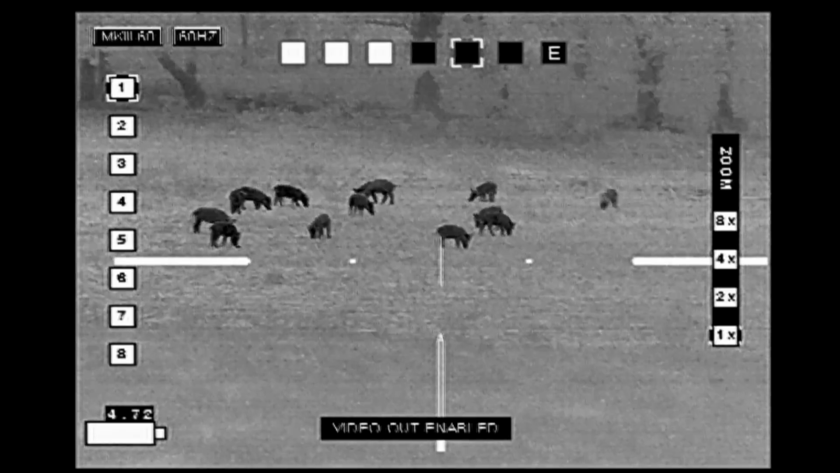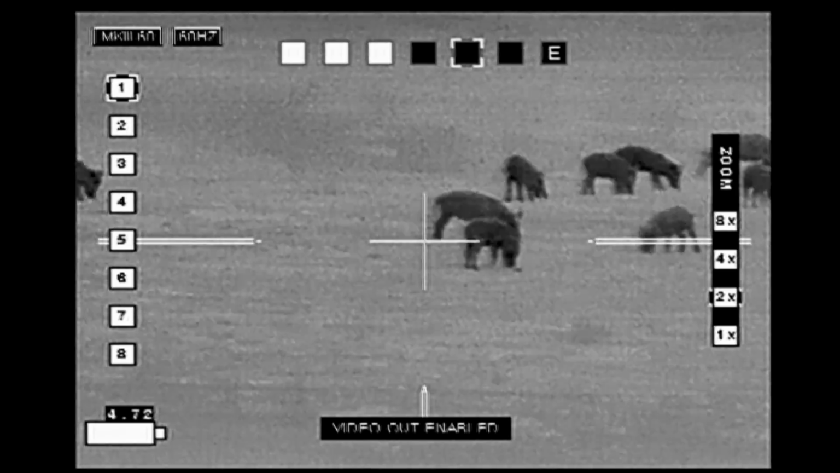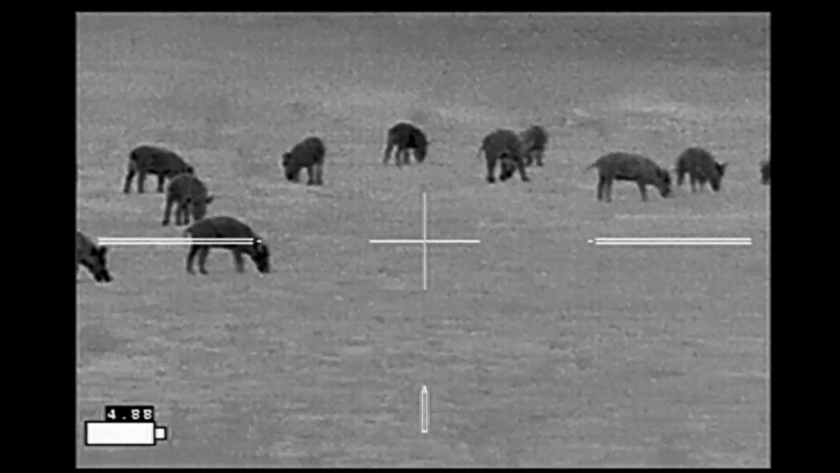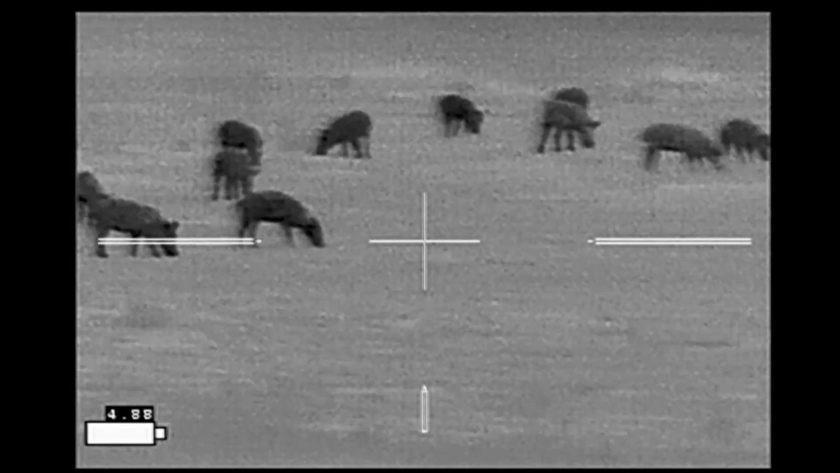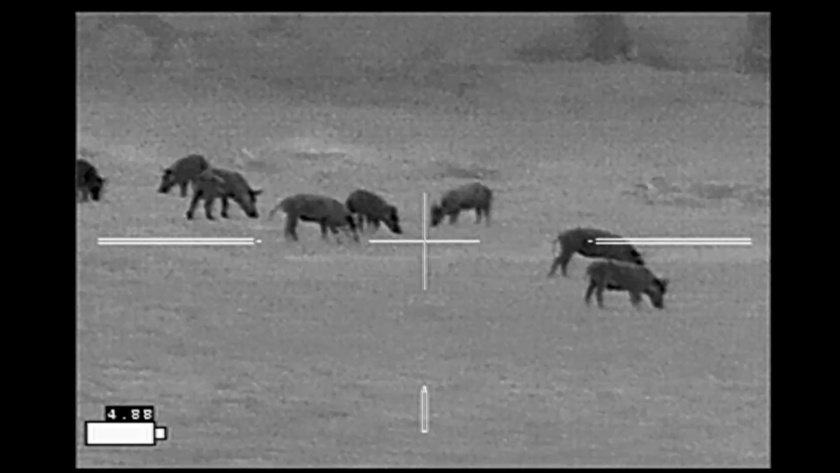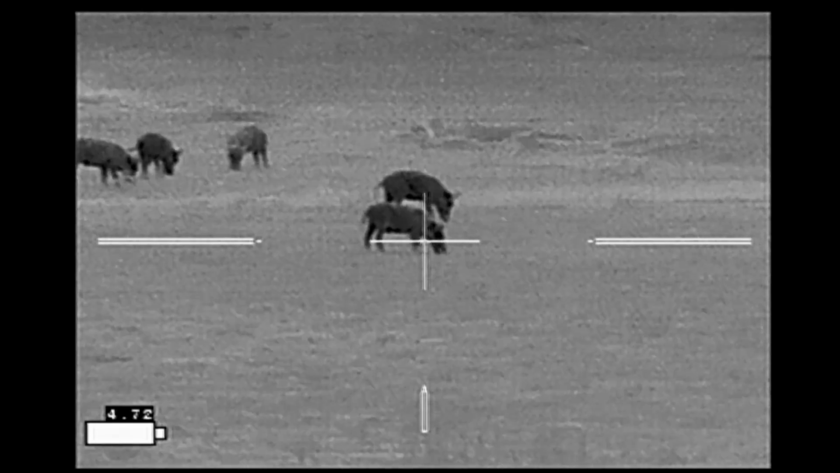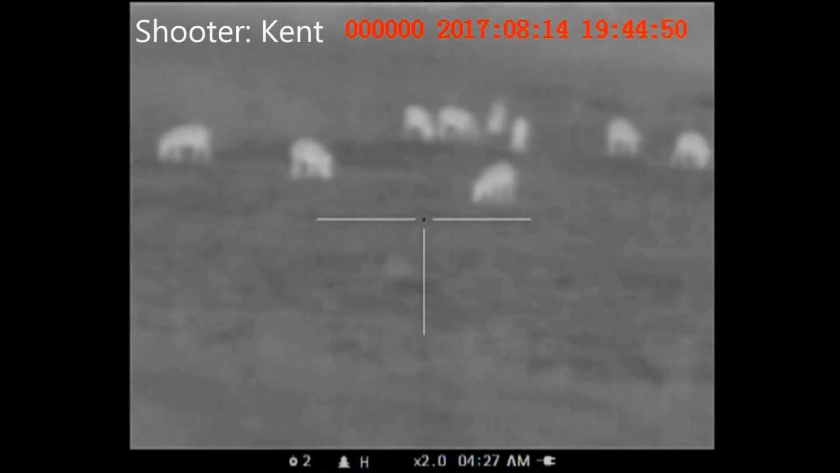Fortunately, the hogs don't speak cattle. They don't understand that the cattle were probably warning them that there was something strange going on. And at this point, it was just a matter of whether or not Kent and I were happy with our positions. We had everything stable and ready to go, and as it turned out, we did.